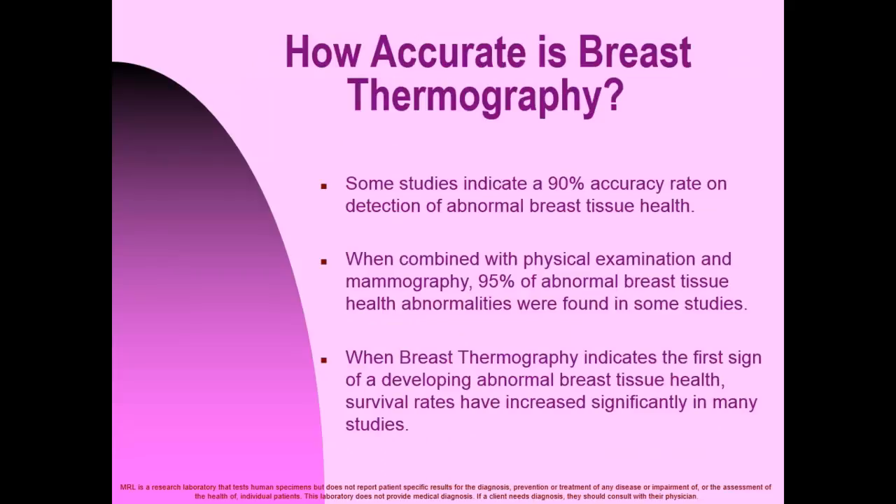How accurate is breast thermography? Some studies indicate a 90% accuracy rate on detection of abnormal breast tissue health. When combined with physical examination and mammography, 95% of abnormal breast tissue health abnormalities were found in some studies. When breast thermography indicates the first sign of a developing abnormal breast tissue health, survival rates have increased significantly in many studies.